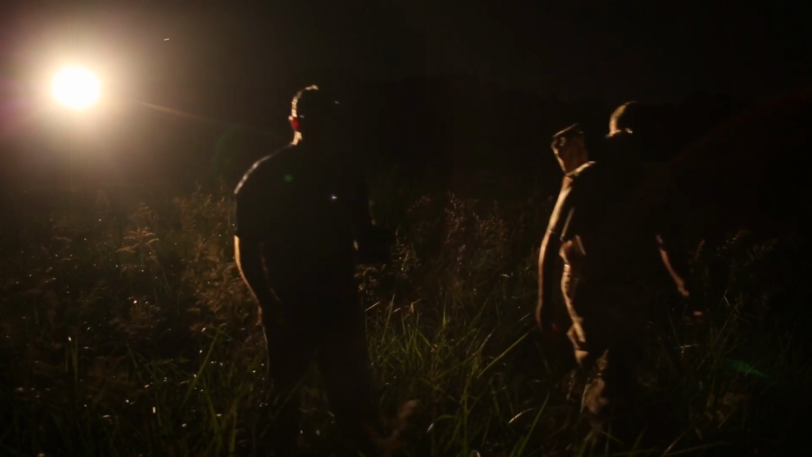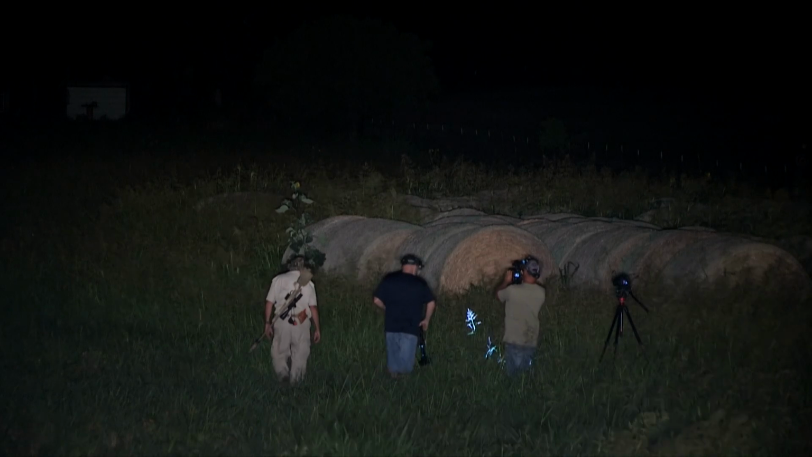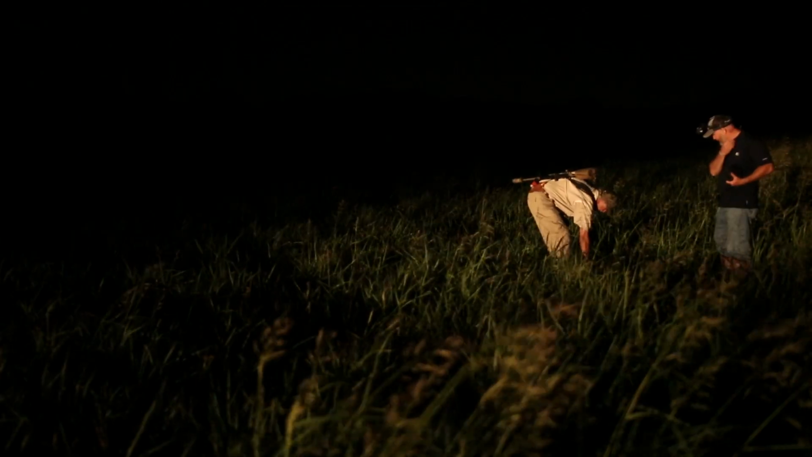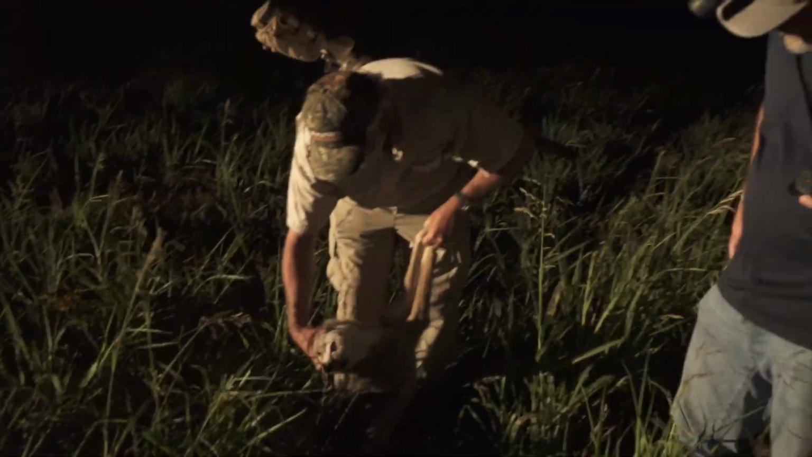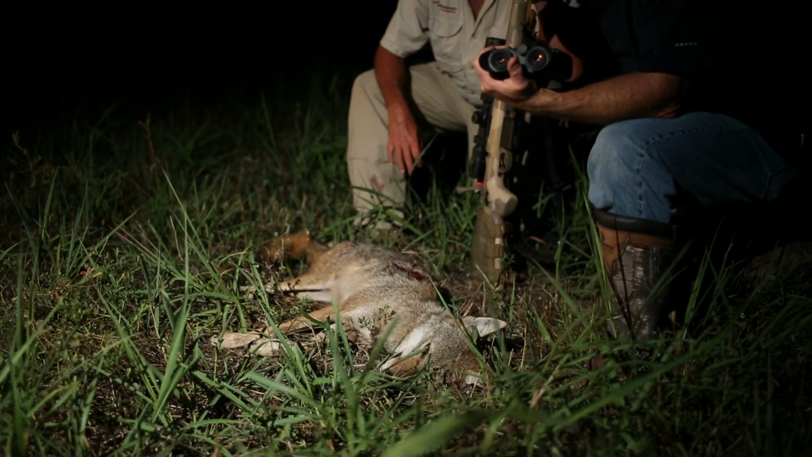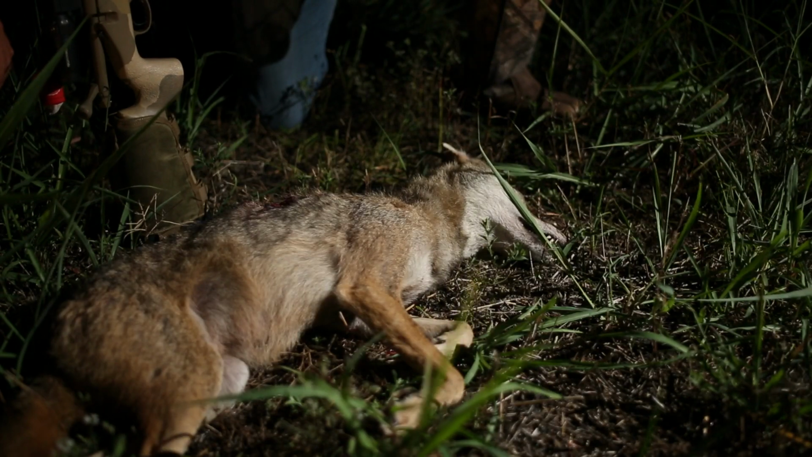This ain't gonna be an easy chore finding this guy. Man, I think he's just over here this way, just a little ways. Little male. Smoked him. Yes, you did. Good shot, man. It's no summertime coyote, Matt. Yes, sir. It's just like bass fishing or anything else. You gotta tailor to the seasonal patterns.